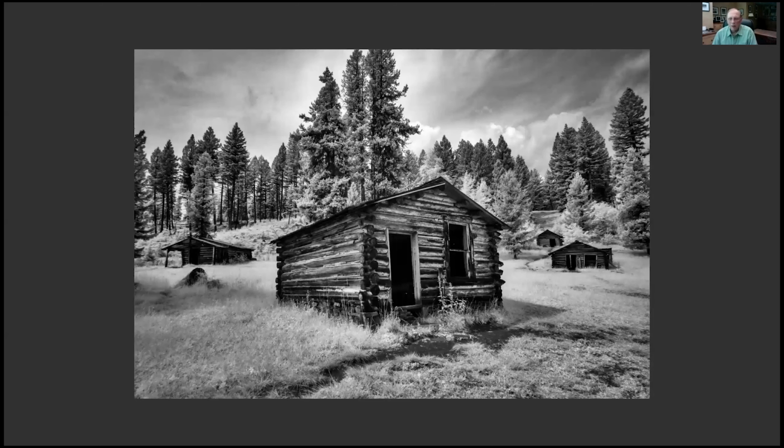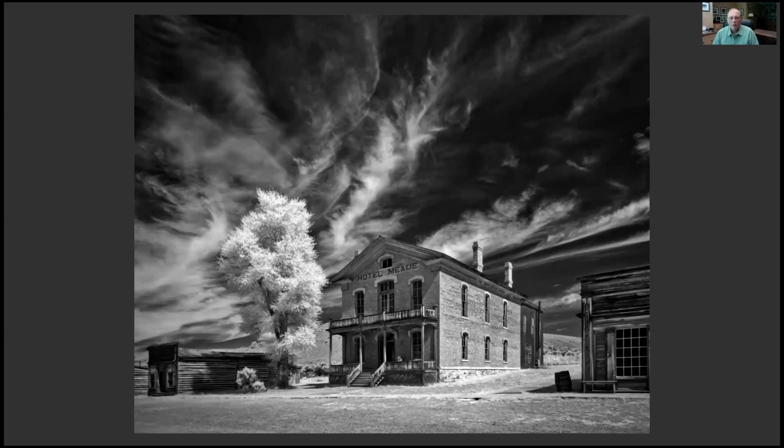That's in Montana, and that looks very infrared.